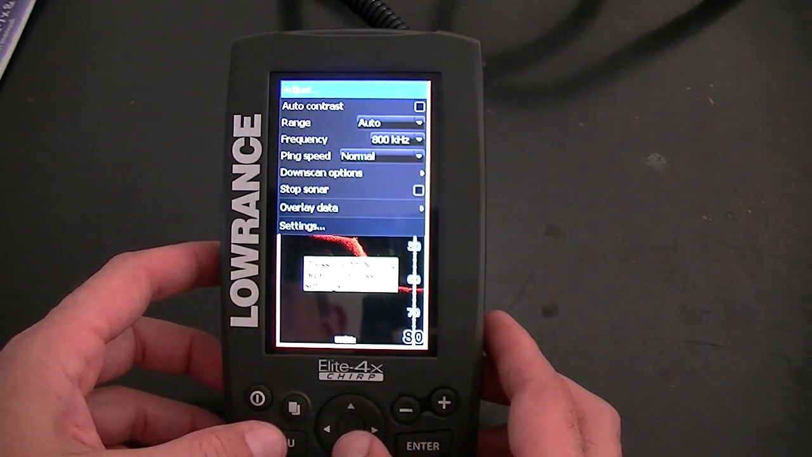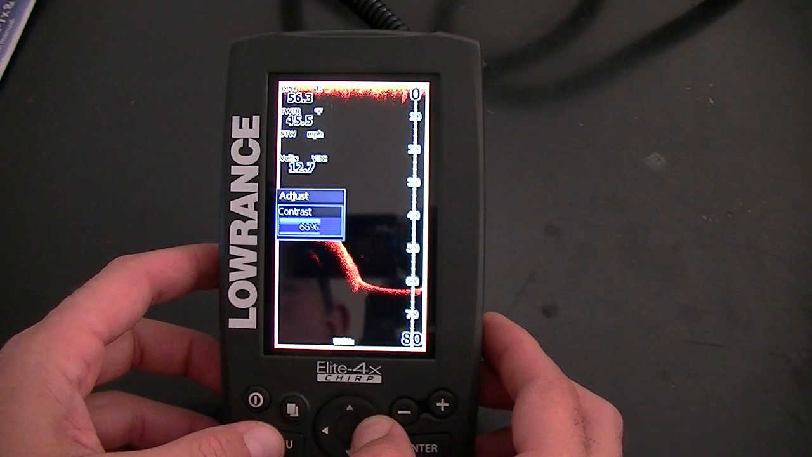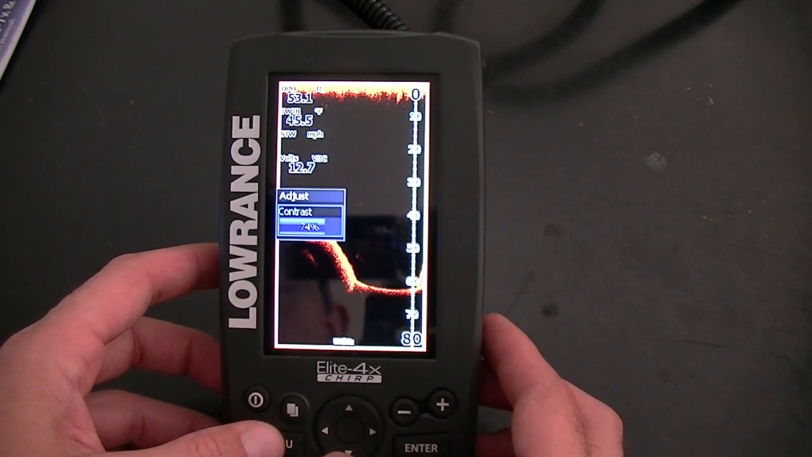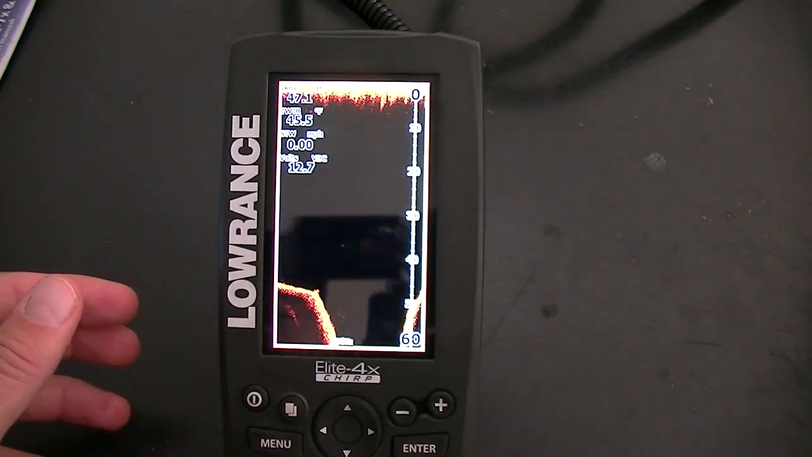See if we can get some of these settings on here. Just adjust this contrast just a little bit. There we go. There it shows the harder returns just a little bit more. Okay.